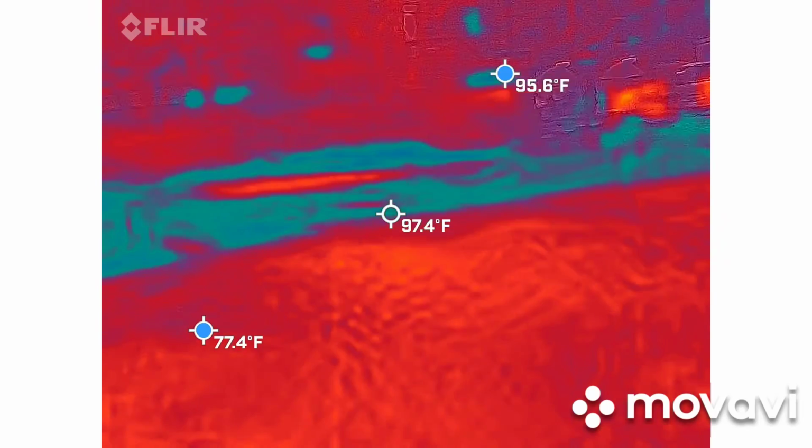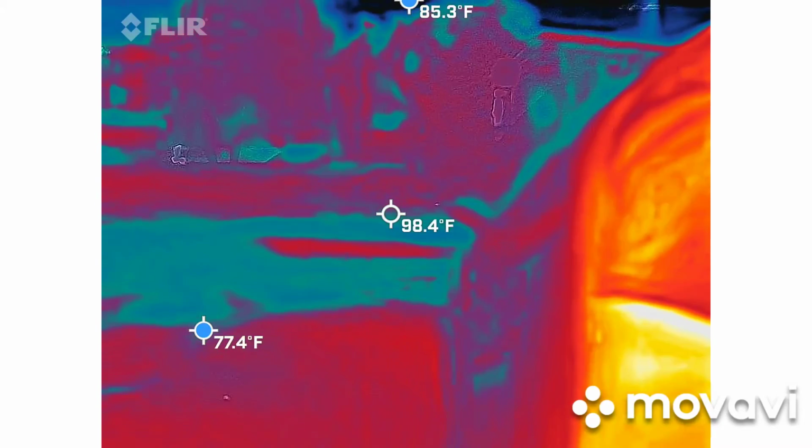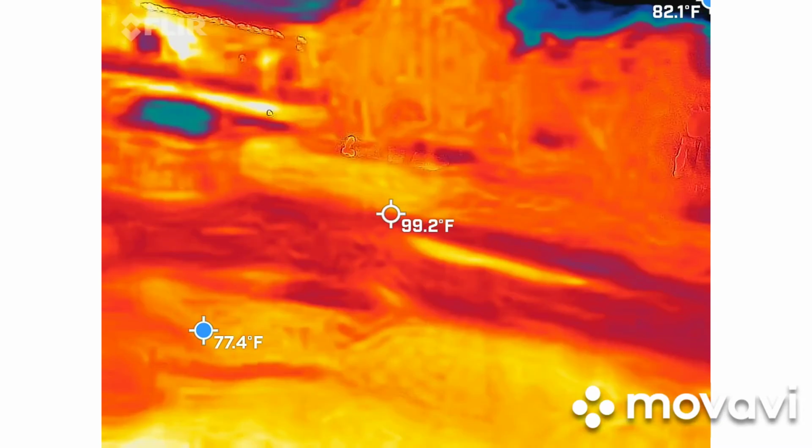What are we doing over here now? Still getting 20 to 25s? Yes. We were pretty much on red until he came solid, yeah. That's what we said. Alright.